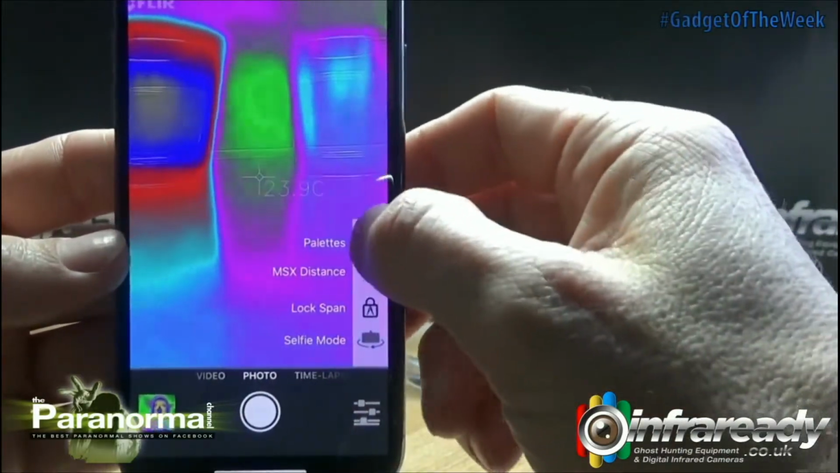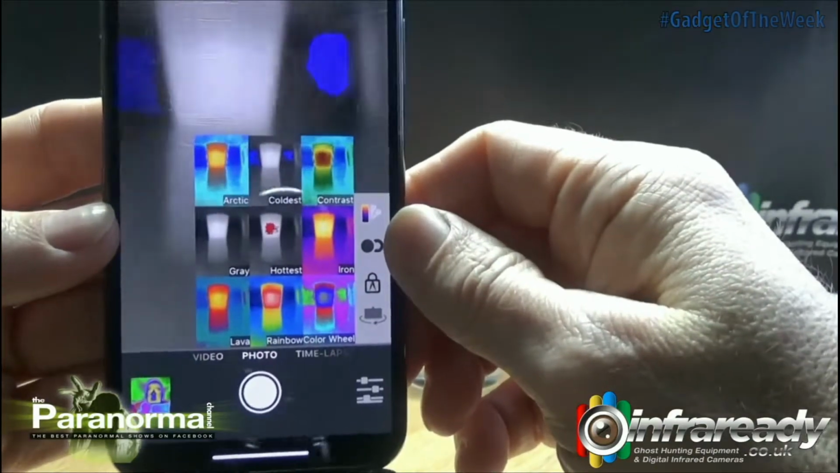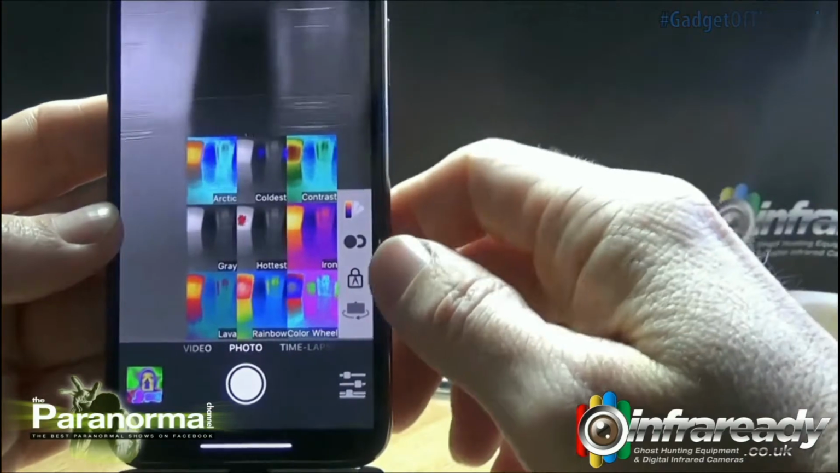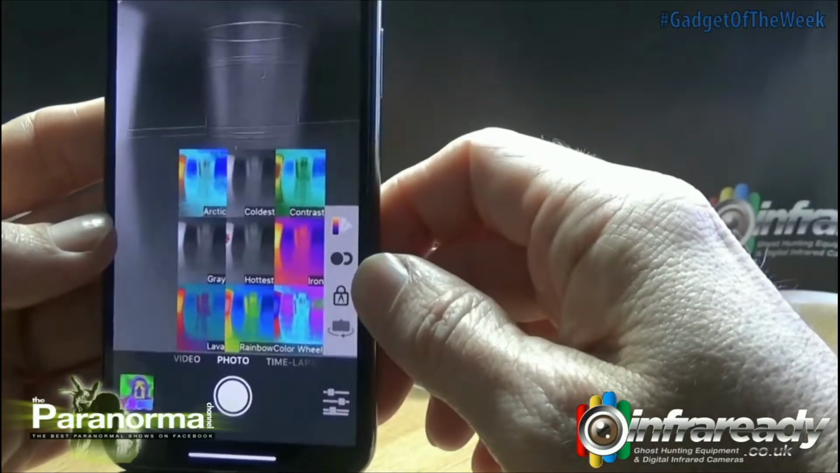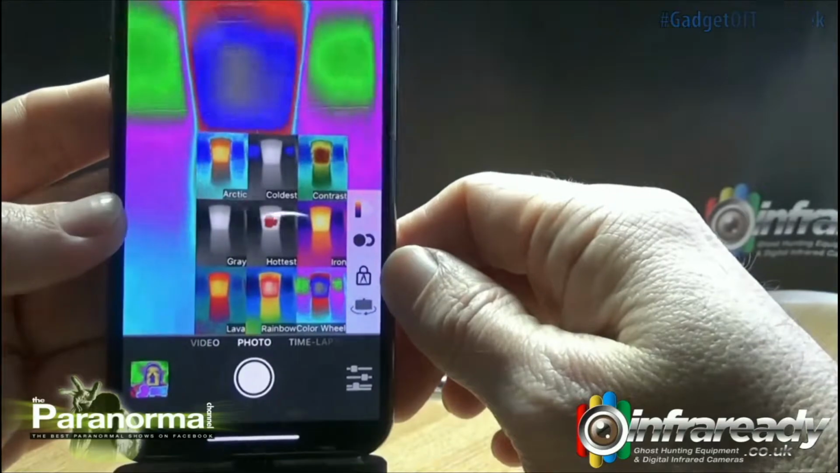So again, if we're going for palettes, if we go to coldest, you'll see the difference in the two. If we go on to hottest, you'll see a little bit of a red glow in the warm one and none in the cooler one.